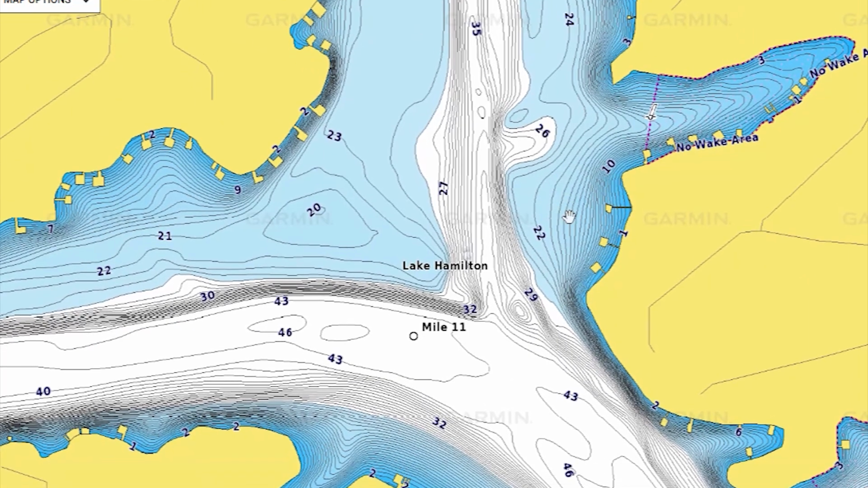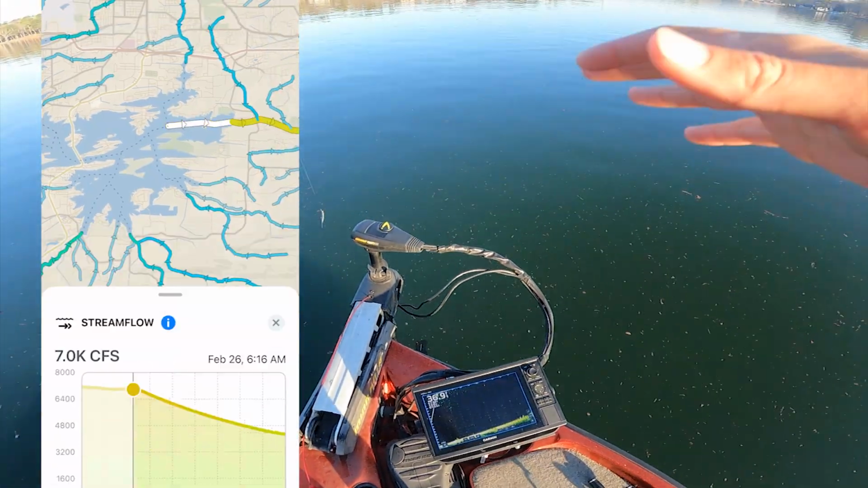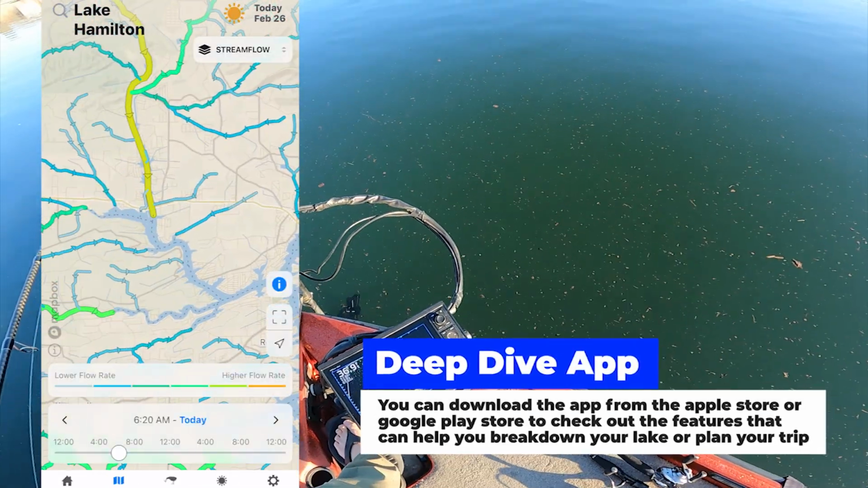And right now we have current going. That's something else right there with the app. And so I know all these are factors, and I know these fish could be tight to cover. And right now, they were tight to that brush pile. And there's other fish up here too.